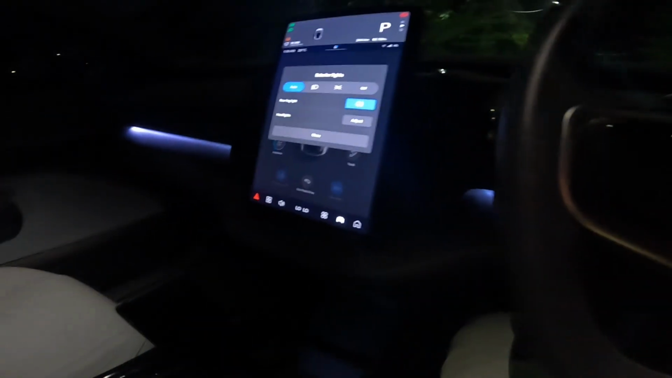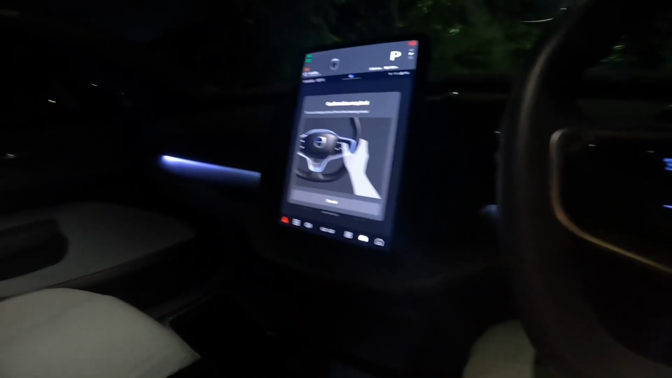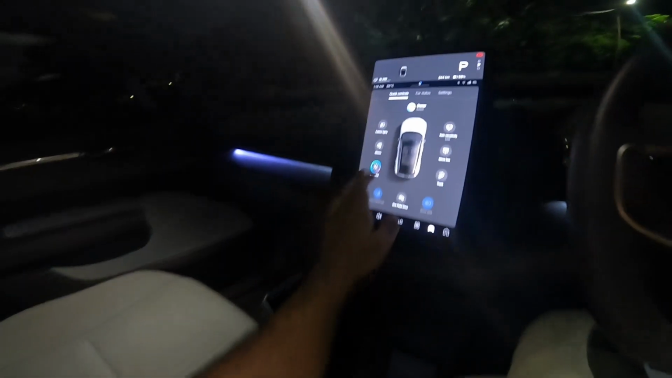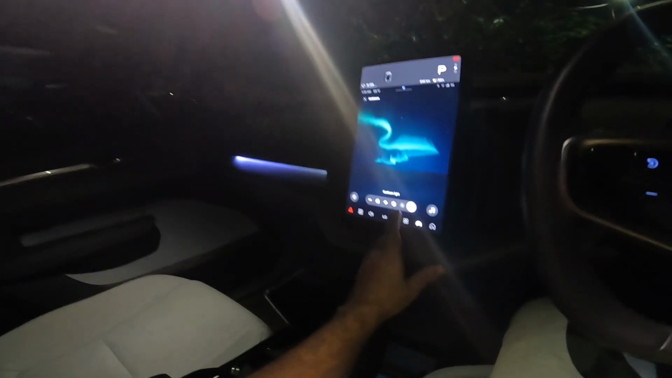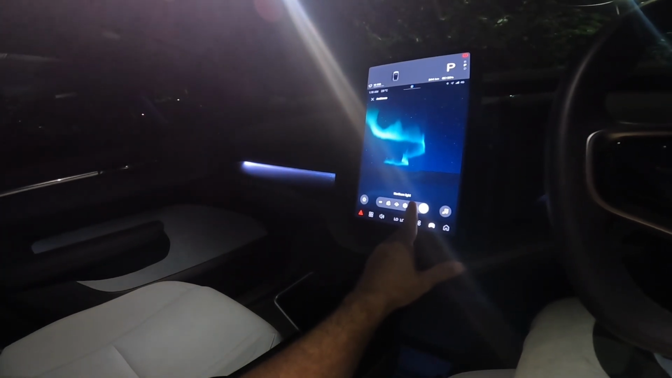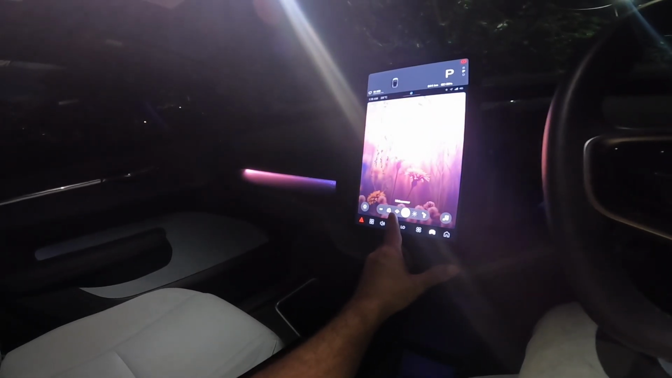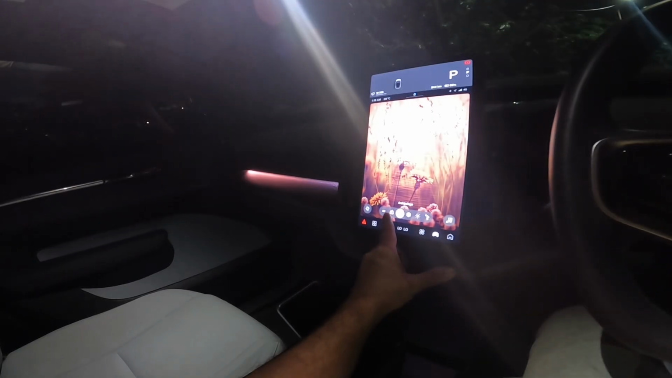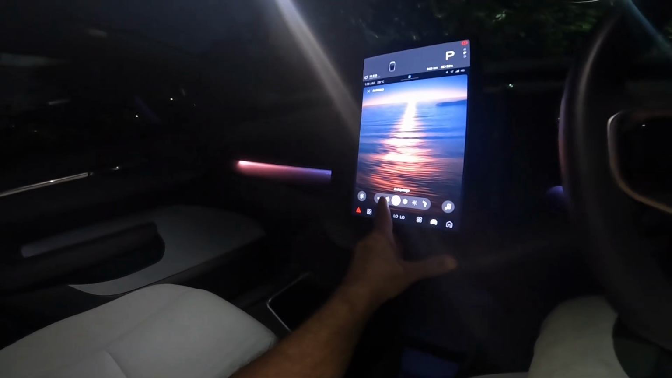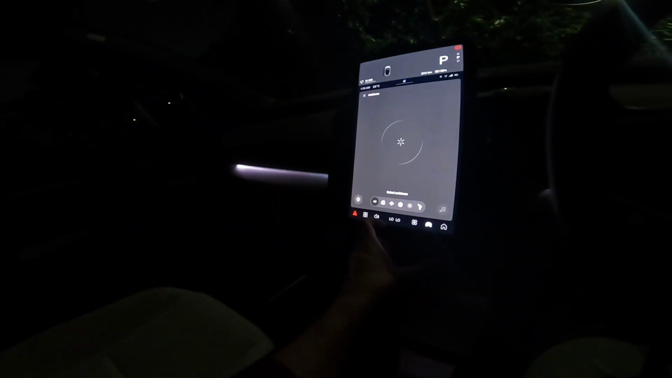Okay, in fact, let me show you the ambient lighting right now. So this is northern light, Nordic twilight, midsummer, archipelago, how do you pronounce that, correct me if I'm wrong, forest bath, off.